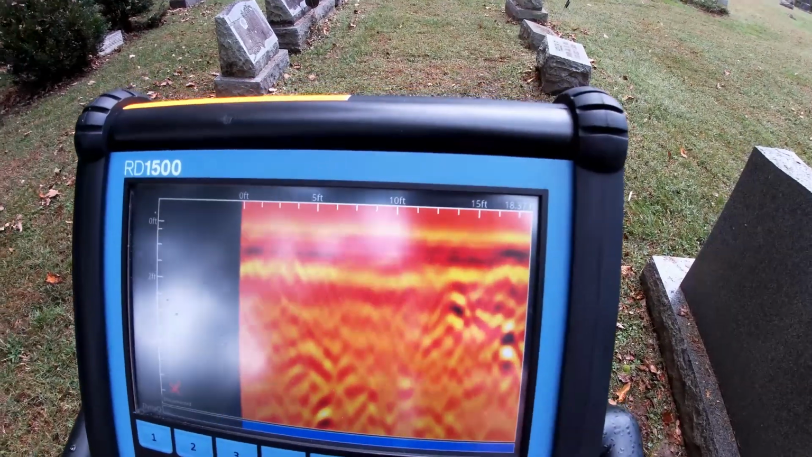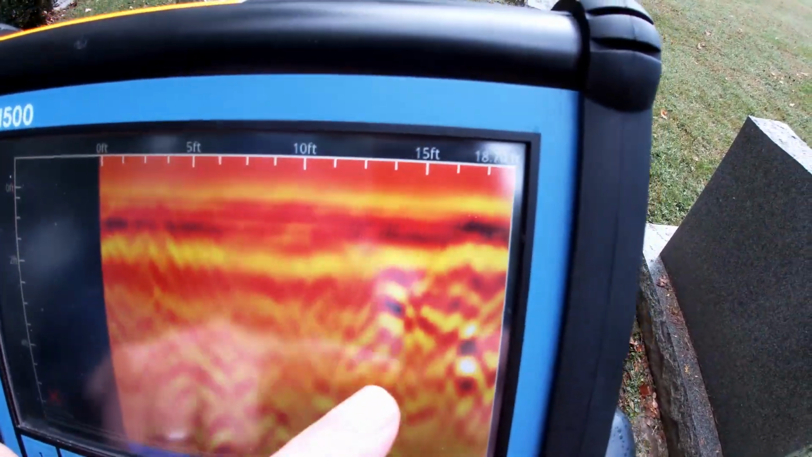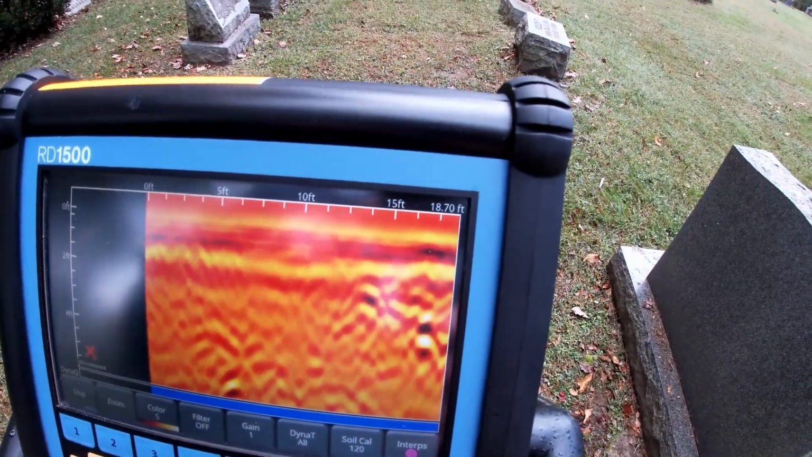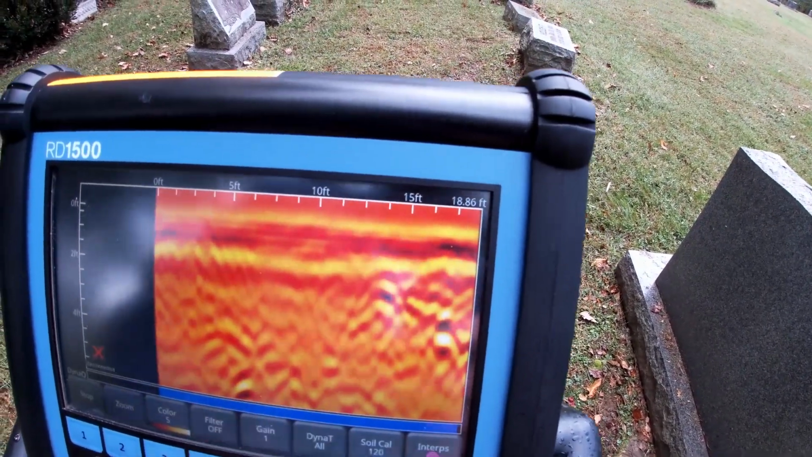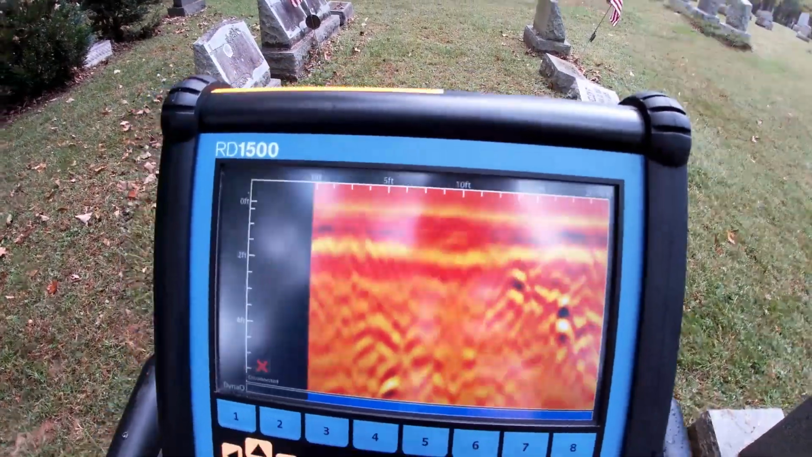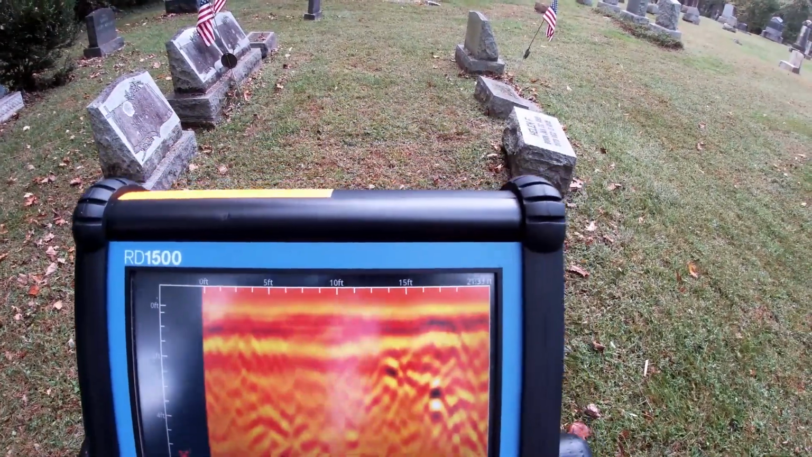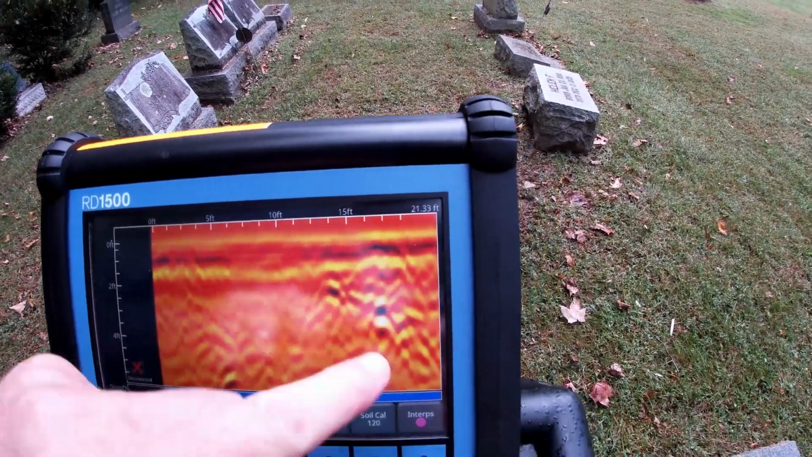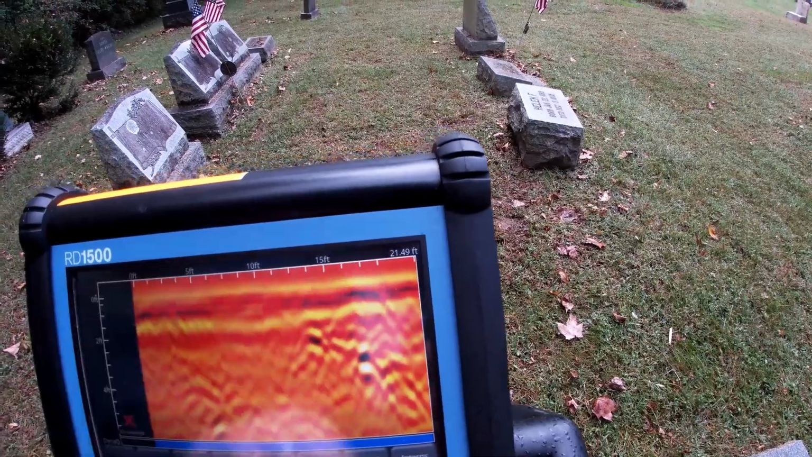You can see it coming in right now. Right here, that is a casket underneath there, and you start to see patterns. You can see up at the top here where the soil's been disturbed, and there's an object under there.